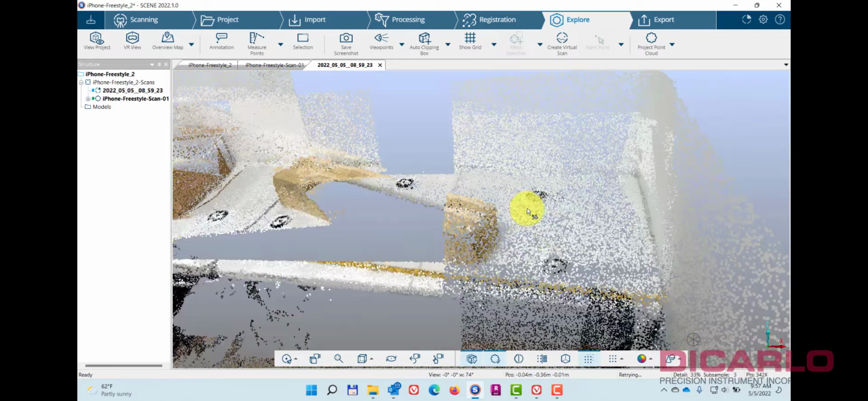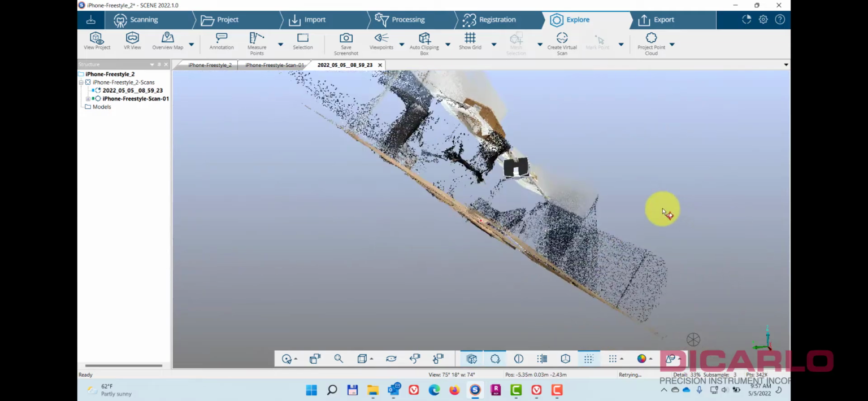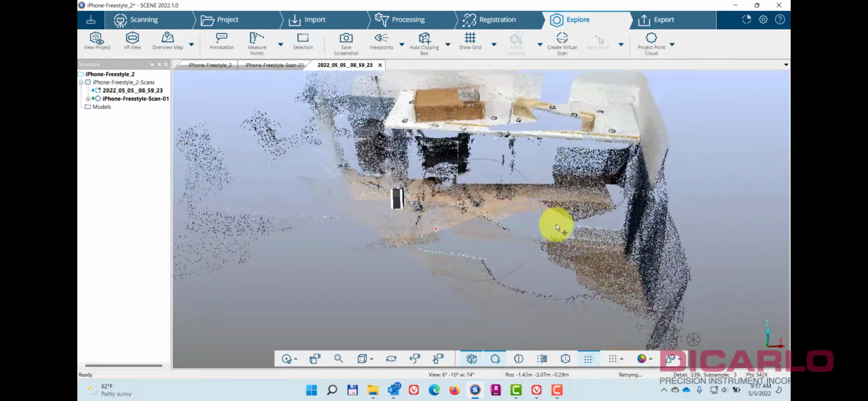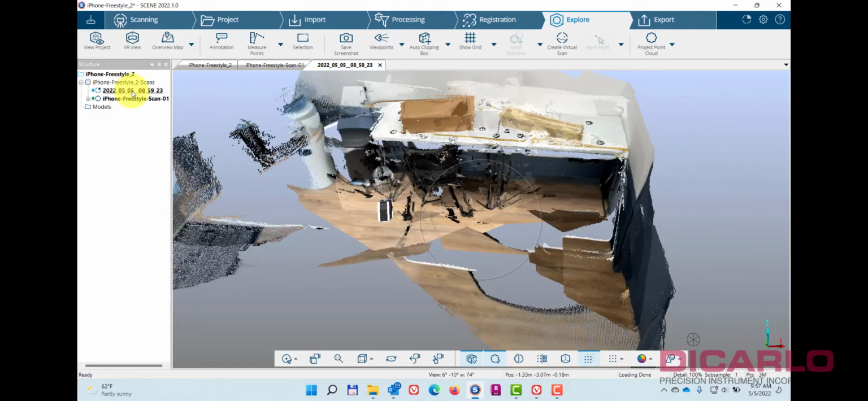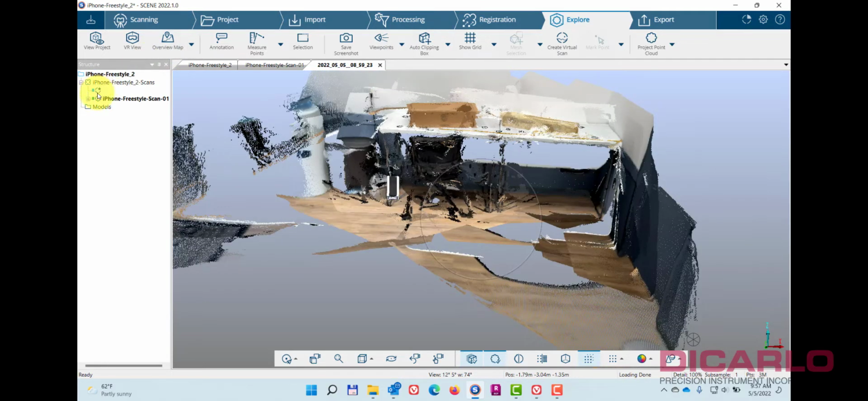Okay. The data hasn't been leveled, so let's do this. Well, first of all, you still need to process this data, even though it wasn't from a Freestyle. You can see that the software recognizes it as an unprocessed file.